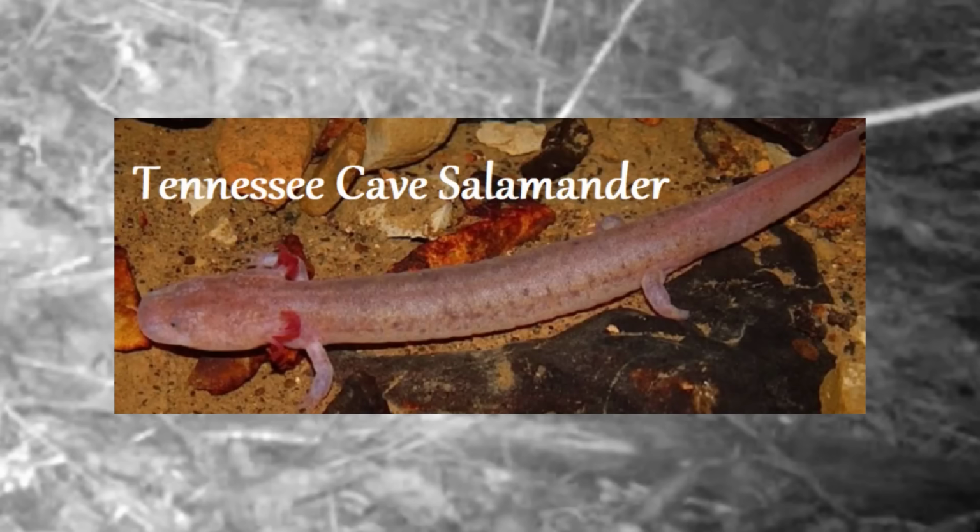And here's a rare glimpse of something I didn't know what crawled out of the pond. I thought it was a snake. So I done some research on it. Oh, that looked like a big salamander, and that's what it was. This is a Tennessee cave salamander crawled out of the pond. They're an endangered species, but they're here.